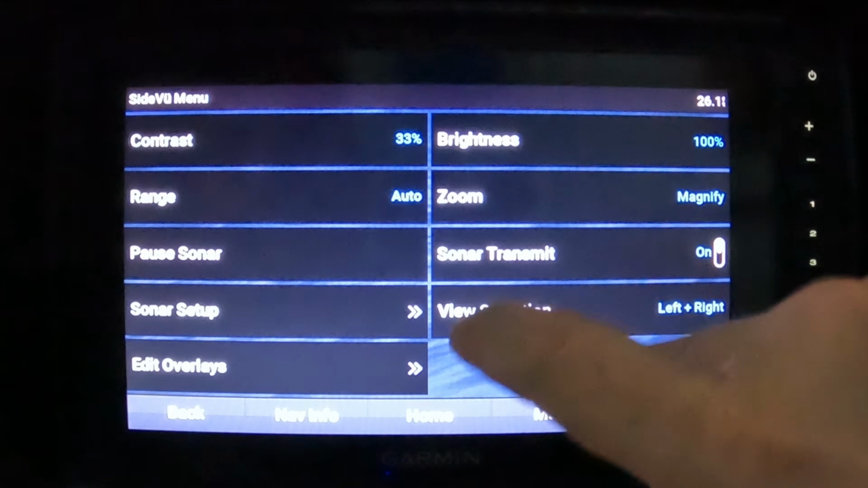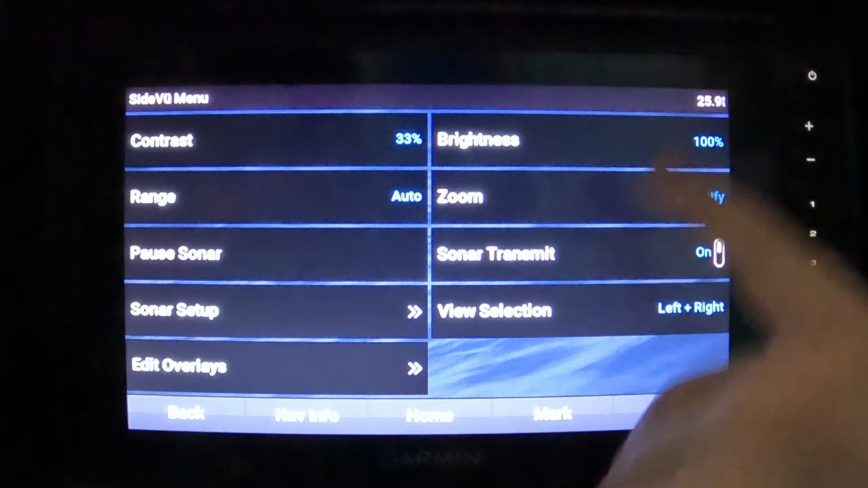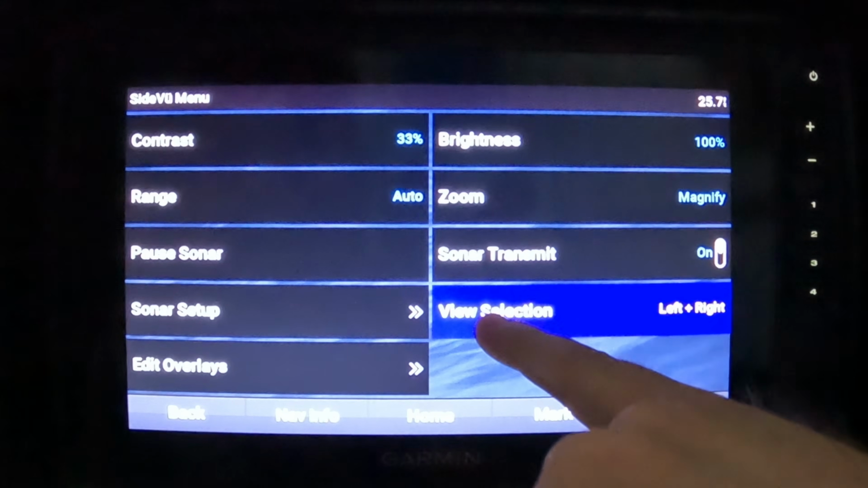All right, next we have the sonar transmit. You can toggle on and off your sonar. Maybe you're trying to conserve battery or whatever. You can just kind of toggle this on or off. I want to keep it on. And next you have view selection.